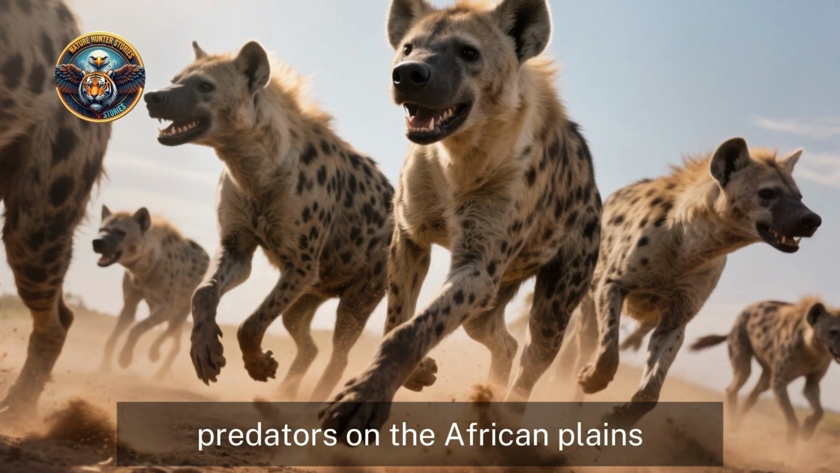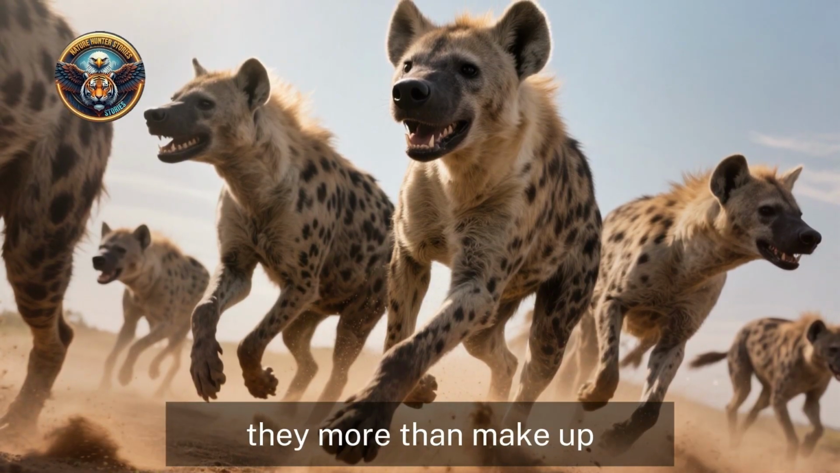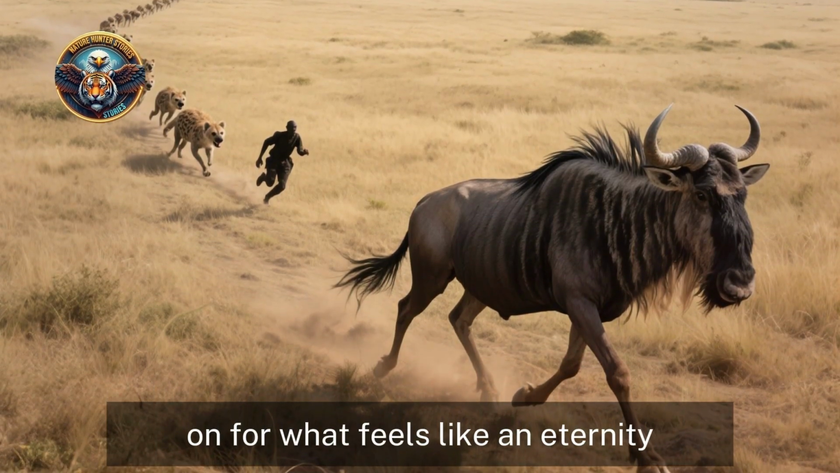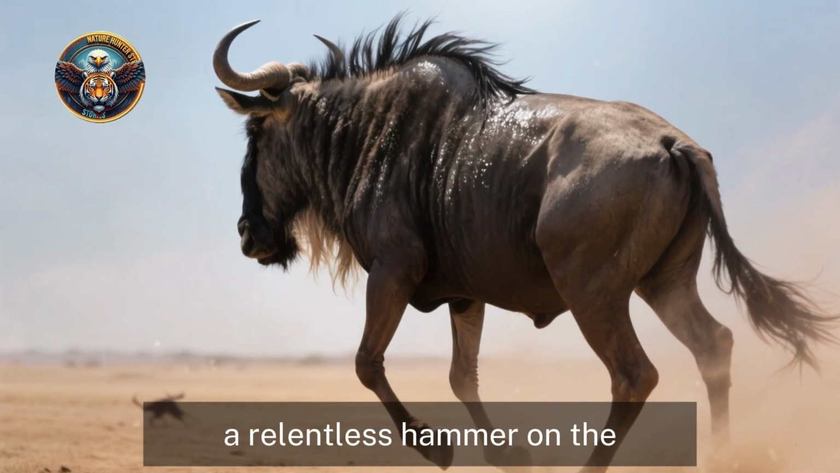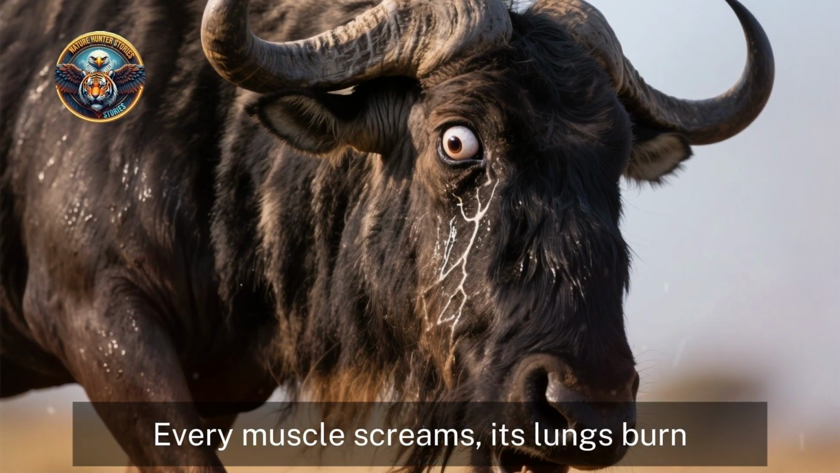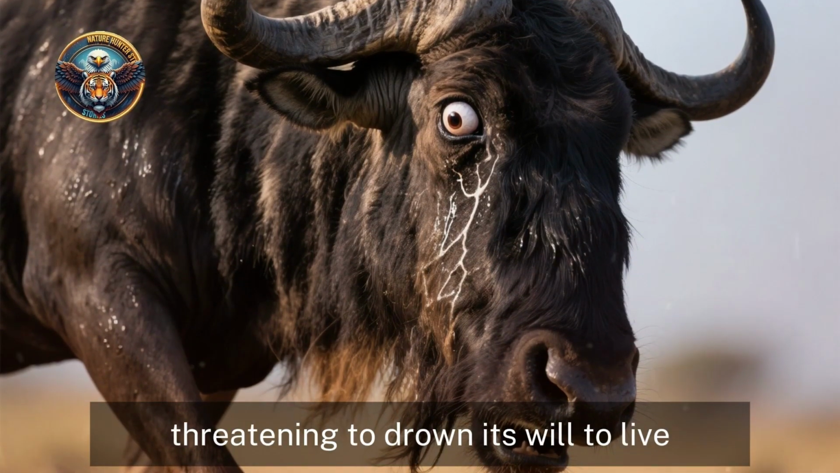They're not the fastest predators on the African plains, but what they lack in sprinting ability, they more than make up for with something far more formidable: stamina. The chase has been going on for what feels like an eternity. The sun beats down, a relentless hammer on the anvil of the earth. For the wildebeest, this is a nightmare. Every muscle screams, its lungs burn, and panic is a rising tide threatening to drown its will to live.